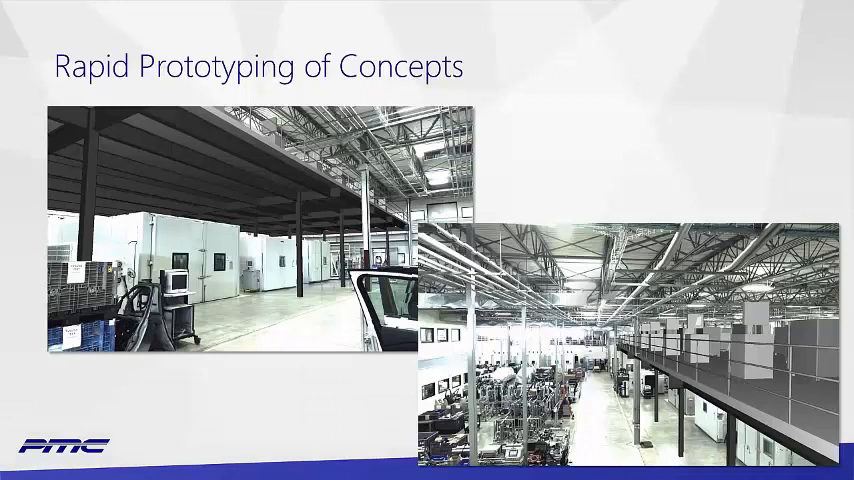So, we might use it for rapid prototyping. In this case, although it looks like a photograph, this is actually a rendered view. This is a new mezzanine, a new platform inserted into an existing facility, allowing the owner to get a chance to look at what this is actually going to feel like inside of their facility.